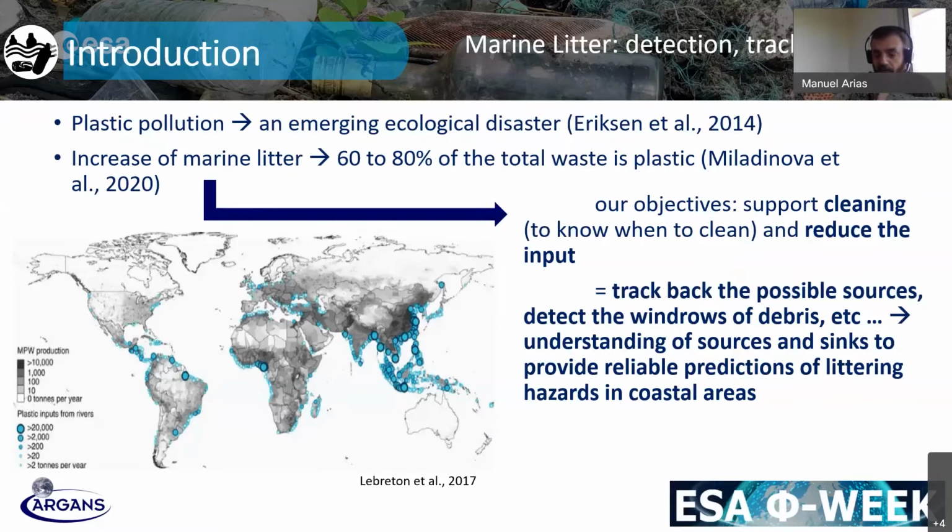And also the detection itself of marine litter from space, because one of the main issues from marine litter is the little amount of existing data and the difficulty that exists to detect and track marine litter in the sea surface by itself.